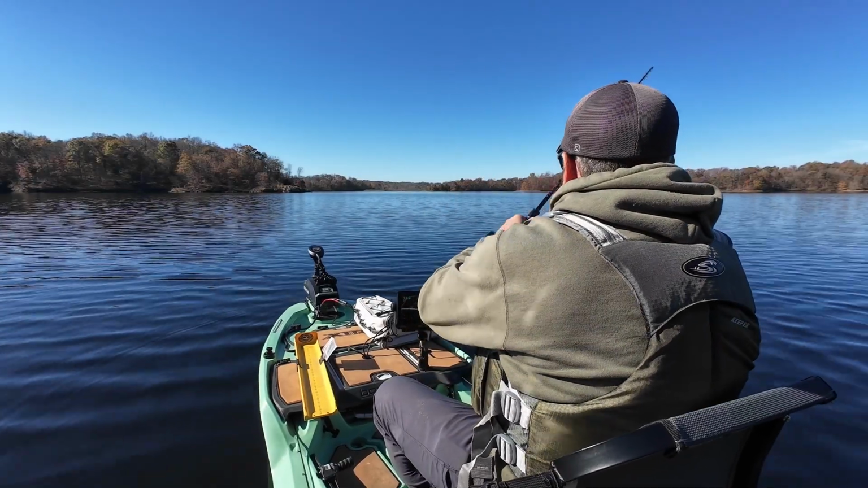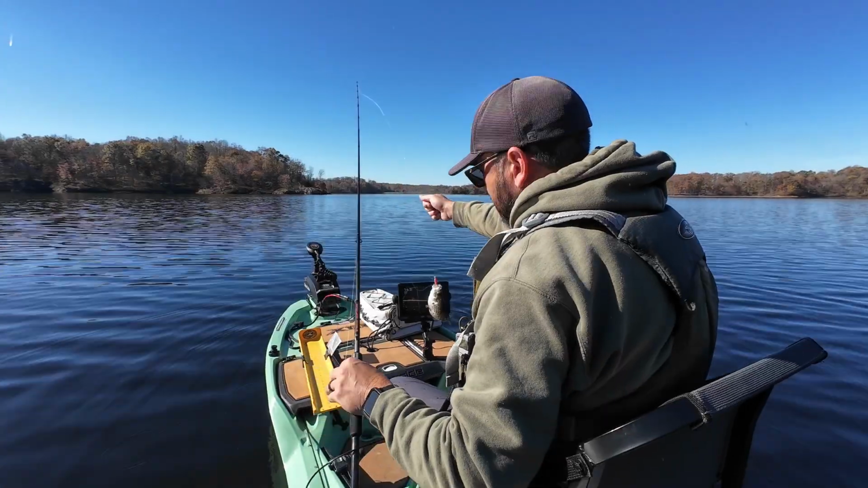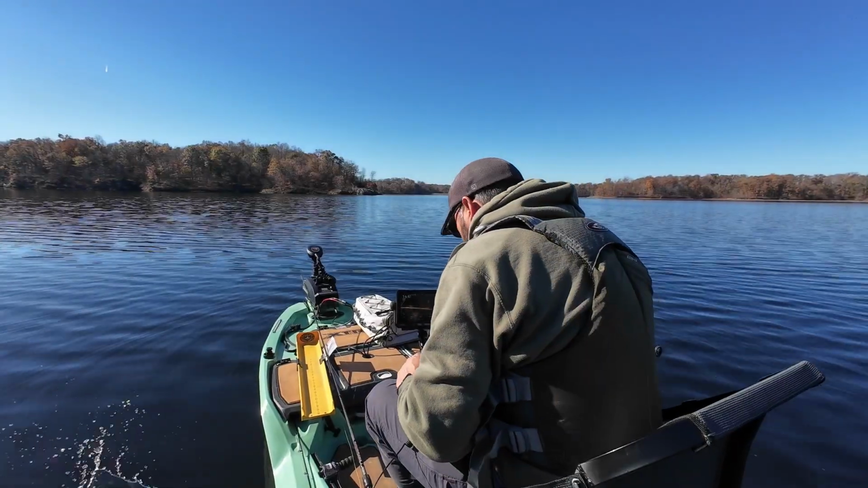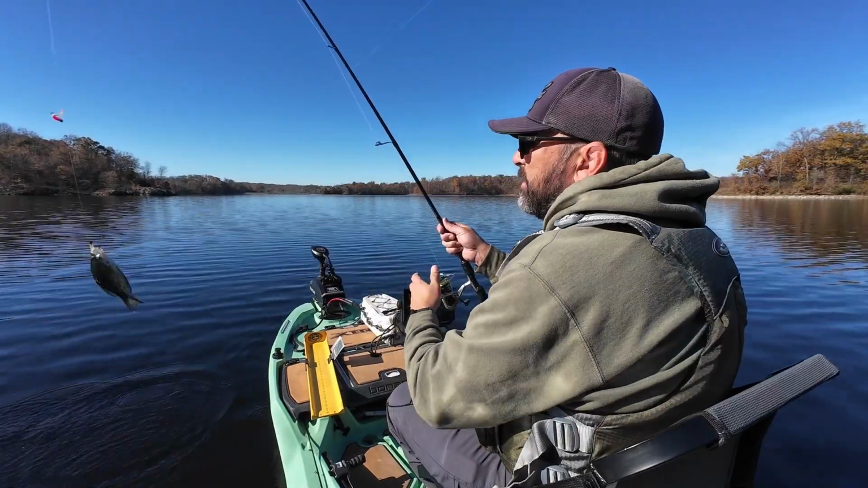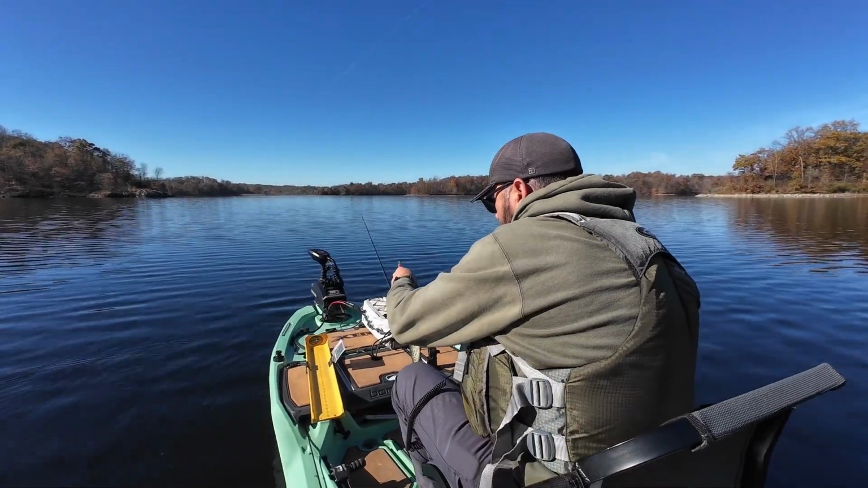There we go. Got one that time. Heck yeah. All right, crappie number 2. That one's going to be a bit small. There we go. Scoped another one. All right, starting to figure out a little something here.